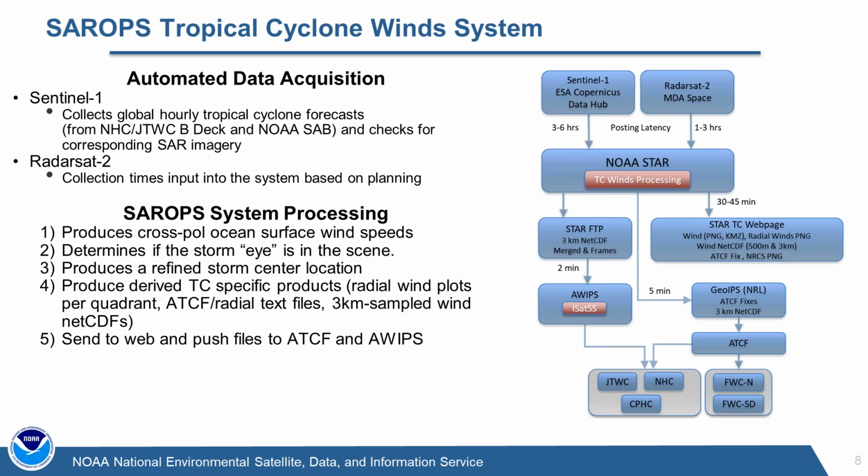The data have a latency anywhere between 1 to 3 hours. We're seeing the Copernicus data on a 3 to 6 hour latency. It's been improving over the last few years, particularly for tropical cyclone collects. They seem to have a way to push them to the top of the queue. RadarSat, because we task the satellite directly, we can get latencies as low as 1 hour, particularly for places in the Atlantic where the spacecraft is going to go over a Canadian ground station almost immediately after collection.